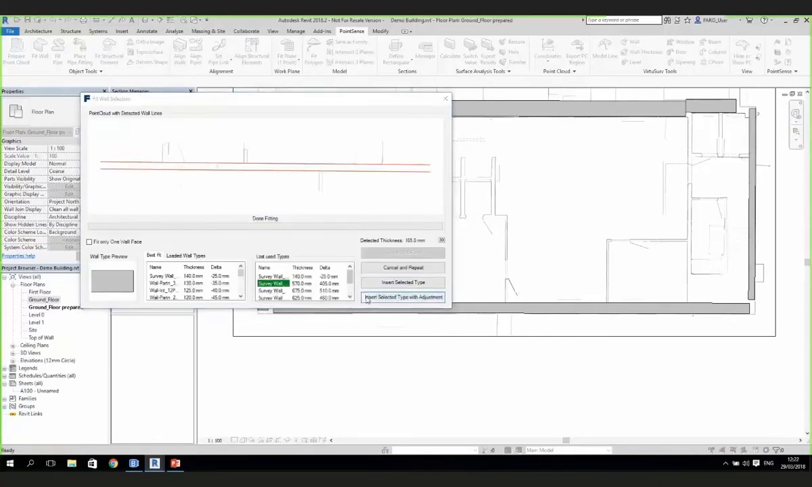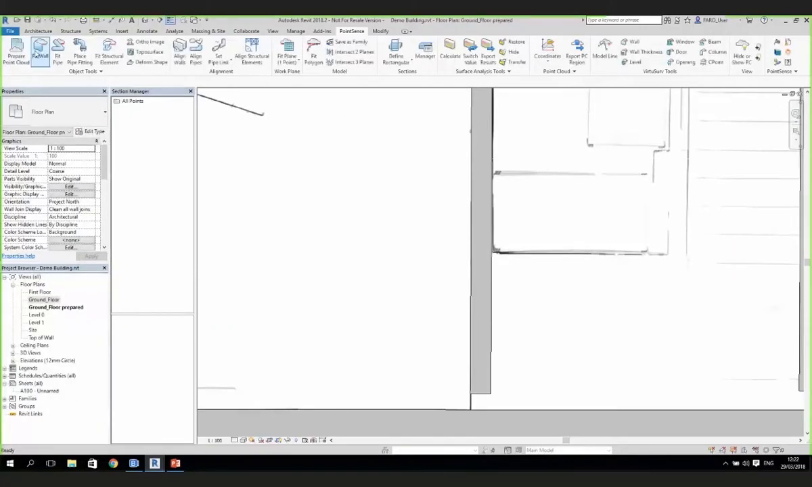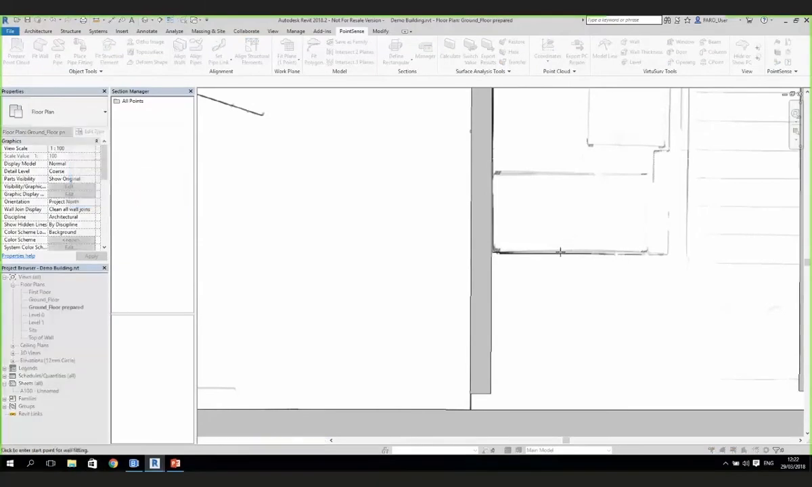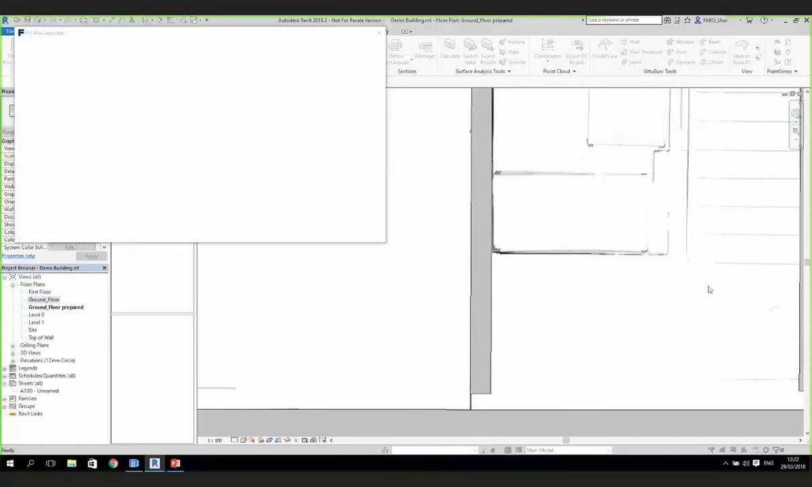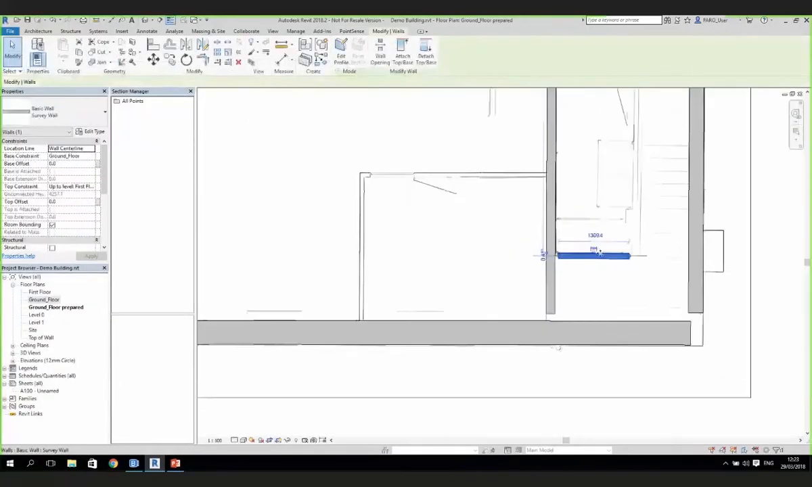If you did want to see how the one-sided wall fits, I might do this little one down here. We can go to fit wall, fit only one face of the wall. We probably wouldn't take that one all the way up to the top, but if we do this one-sided wall fit, you can see we've got the strong line, and the dashed line is our second face. In this instance, we need to know the thickness of that wall, and it's saying unknown thickness. We can insert that selected type, and it's inserted against that line.